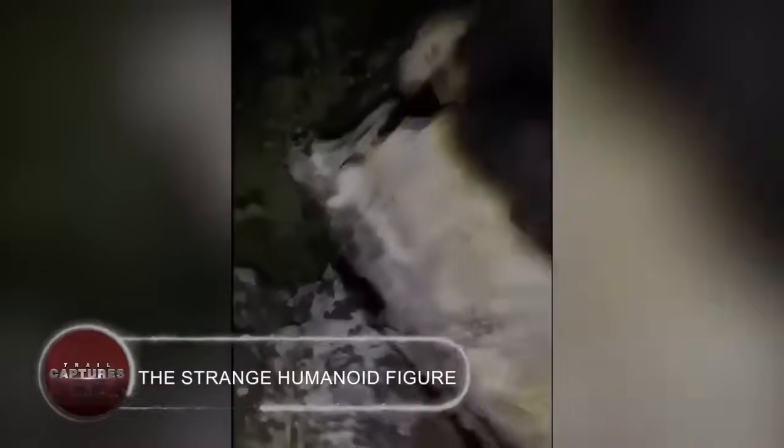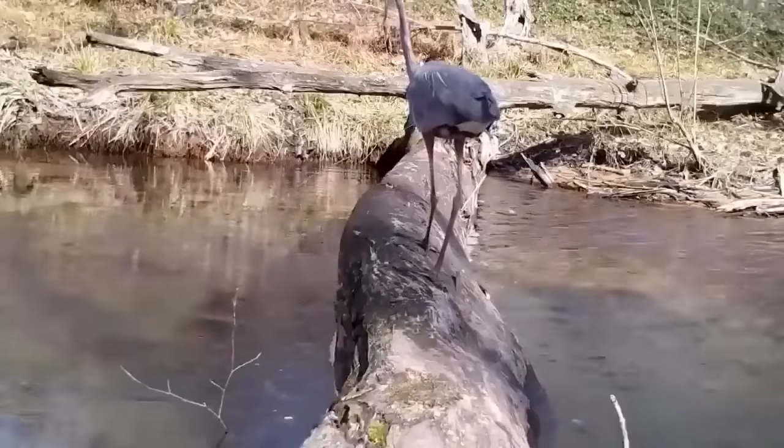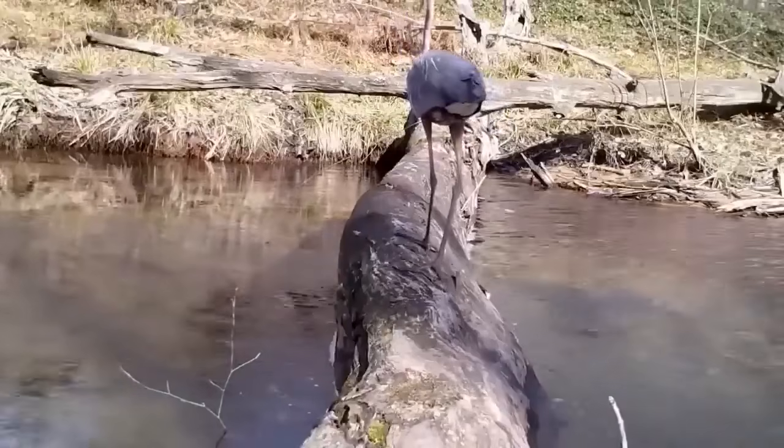The strange humanoid figure. Trail cameras are positioned to watch wildlife, but occasionally they record unusual scenes like a strange humanoid figure walking across a field. Its human-like characteristics and atypical limbs raise questions regarding the existence of unidentified species or cryptids. This mysterious, enigmatic figure pushes the boundaries of what we know about the natural world and invites us to investigate the realm of the unexplained.